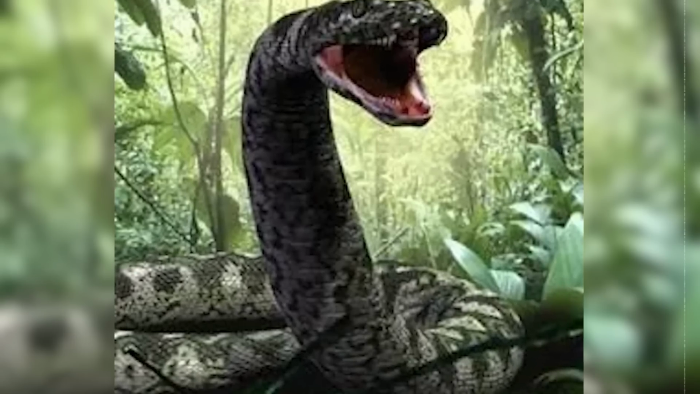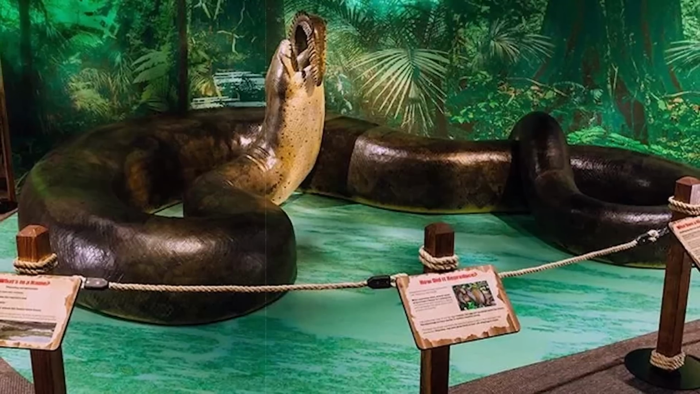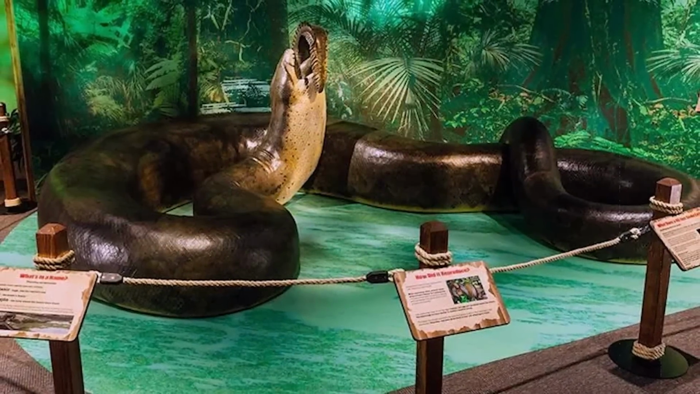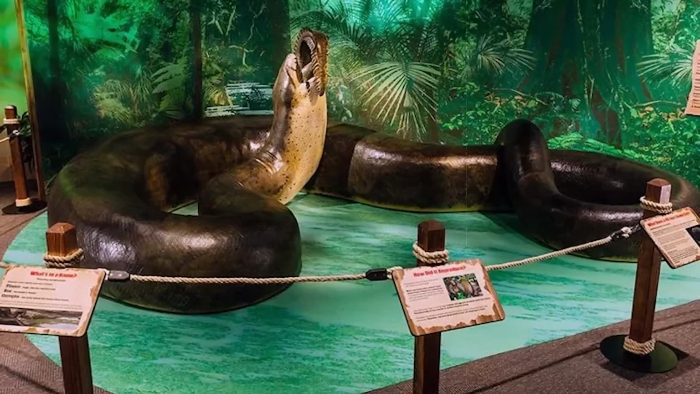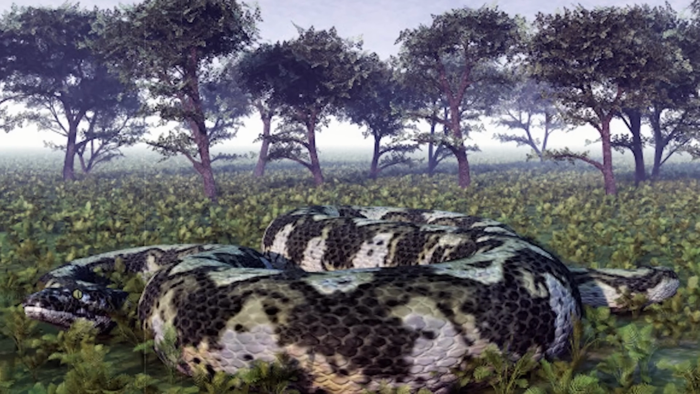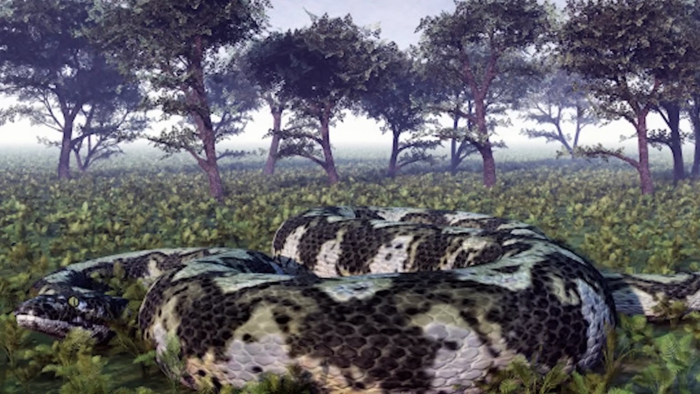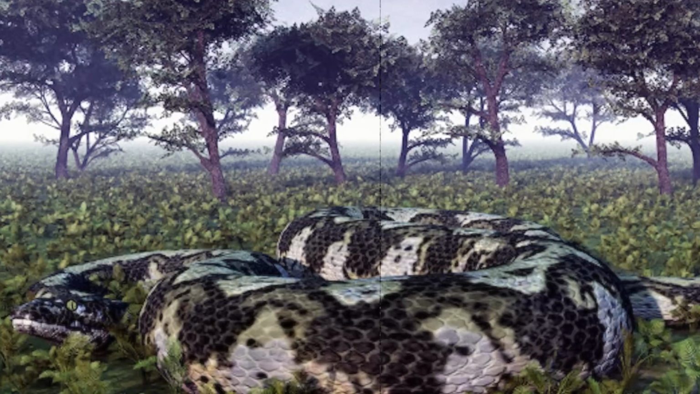Have you ever heard of Titanoboa? It was an extinct snake species that existed long ago. What's both fascinating and a bit unsettling about this creature is its ability to grow up to an astonishing length of 42 feet. But we don't have to worry about encountering one today, right?